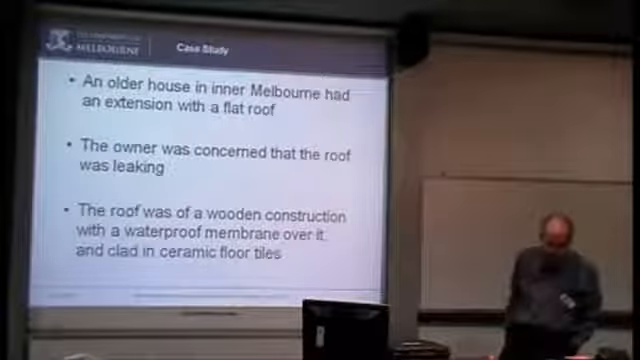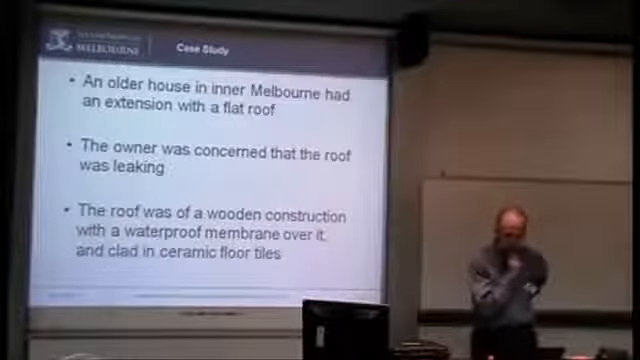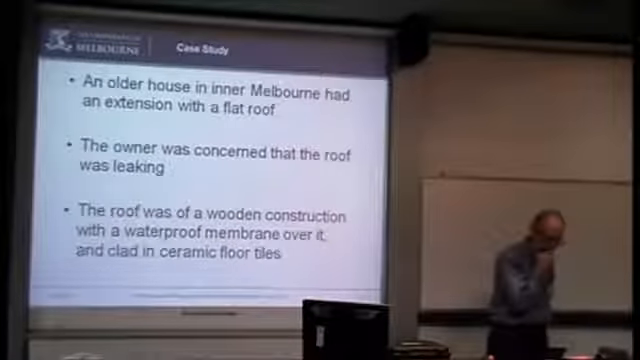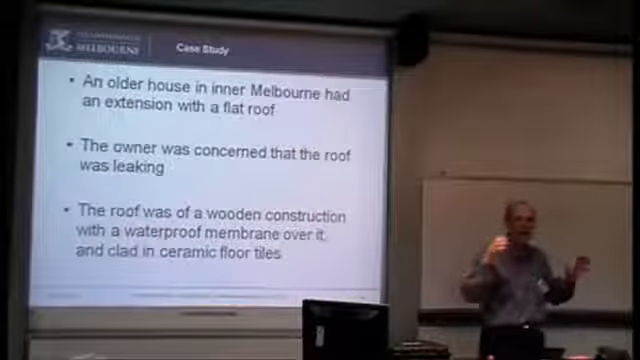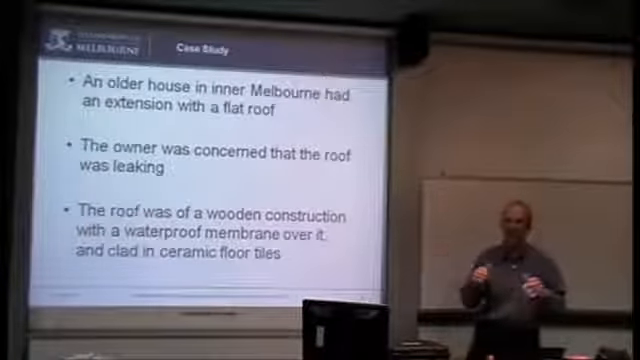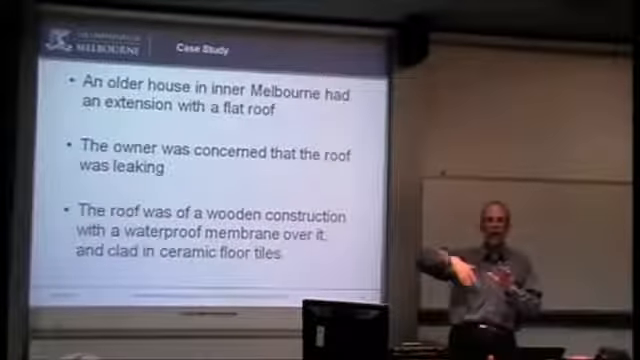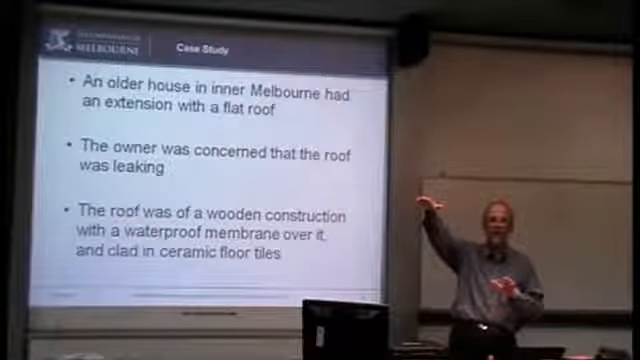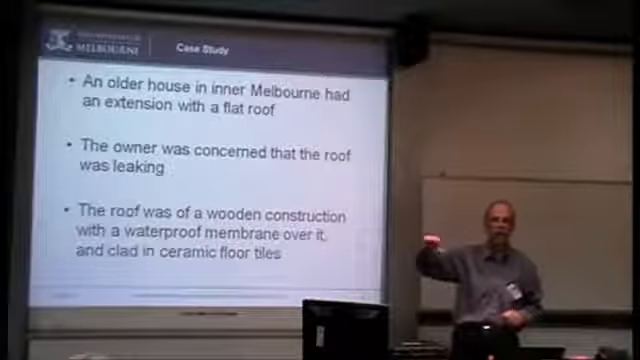So, I did a case a couple of years ago now of an older house in North Melbourne, and they had an extension put on it which had a flat roof. It was just the nature of the extension, and this flat roof was also acting as a patio on top. So besides a normal flat roof, they then had tiles on it, ceramic tiles.